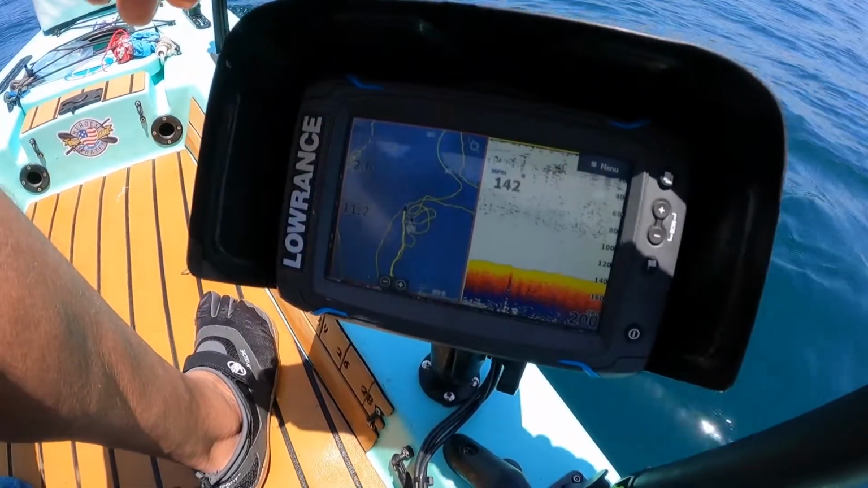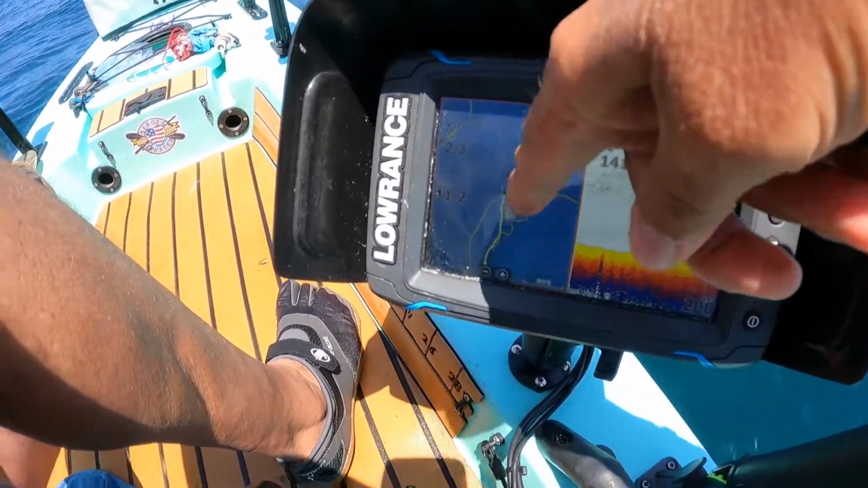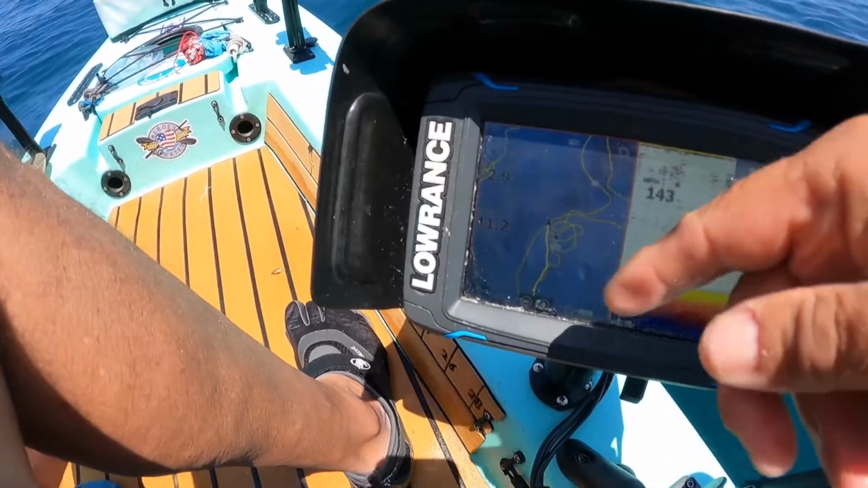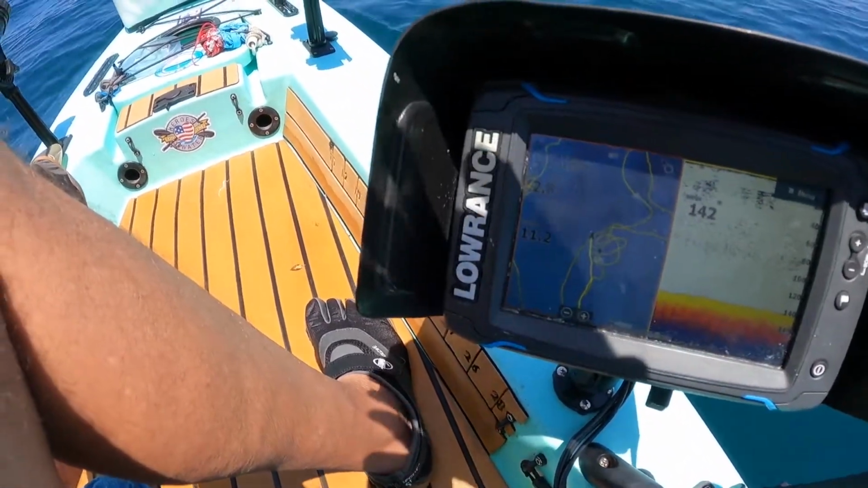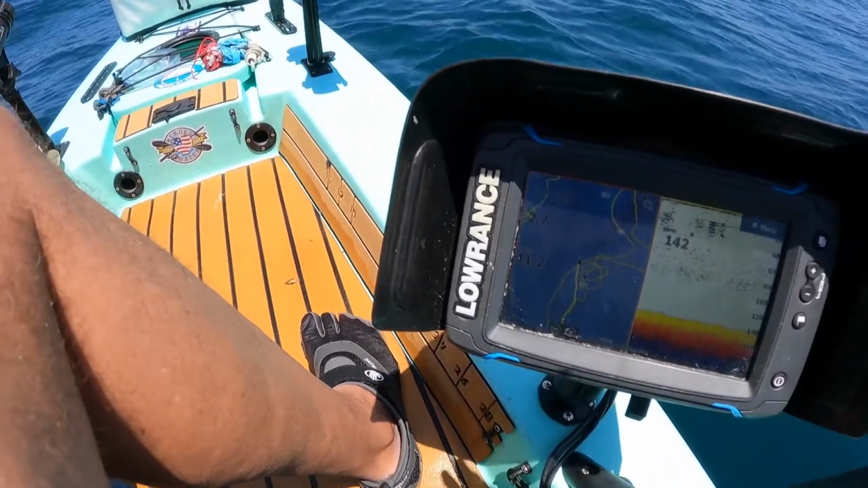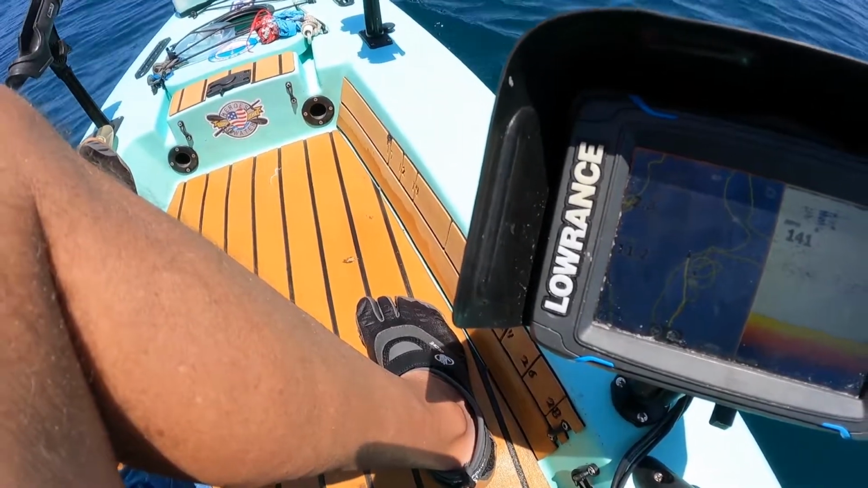Okay, so 142 feet. You can see a bunch of circles here because I went over and over again. Anyway, this whole area, when I came through, all of a sudden I spotted some fish breaking the water. Could have been yellowtail. Hard to tell because it only happened 3 times, and it was real quick.